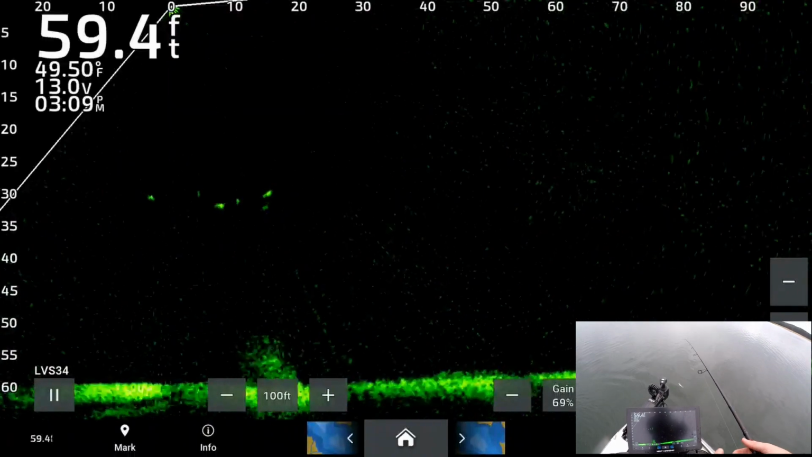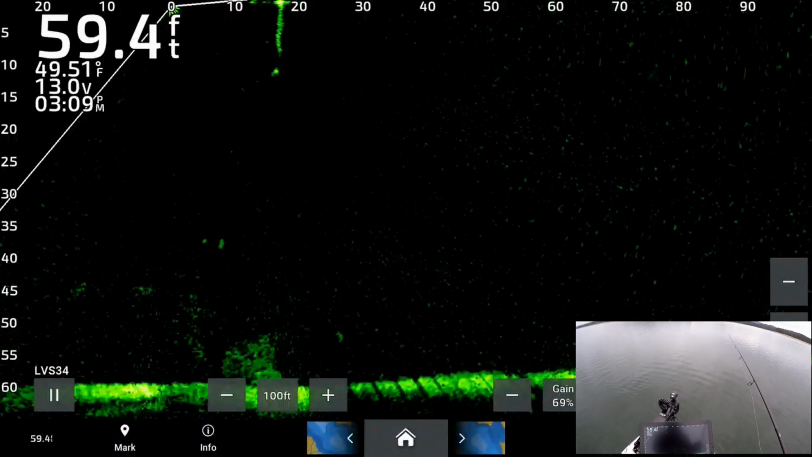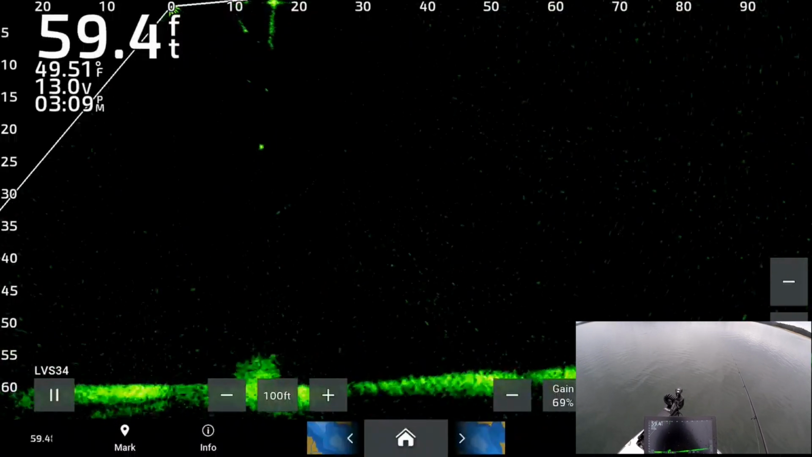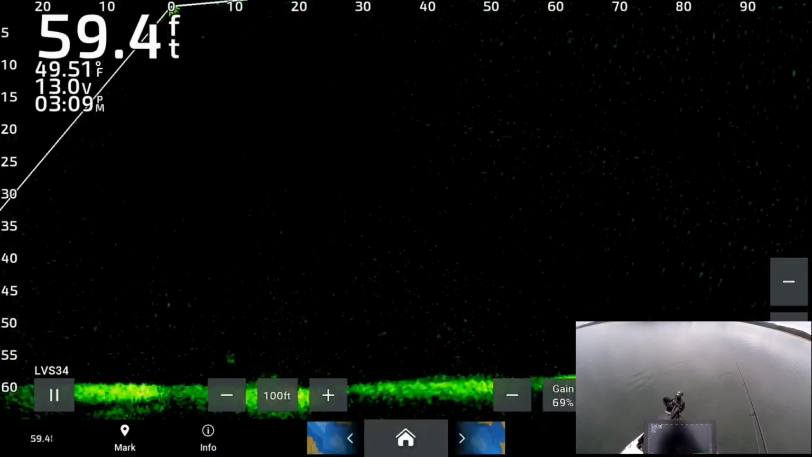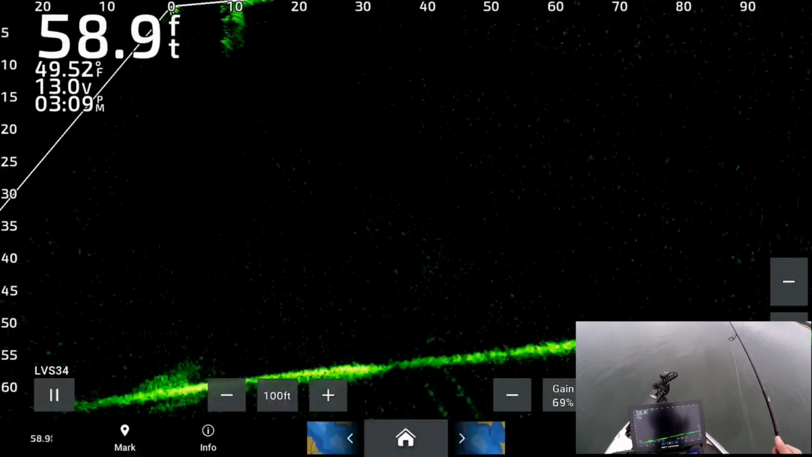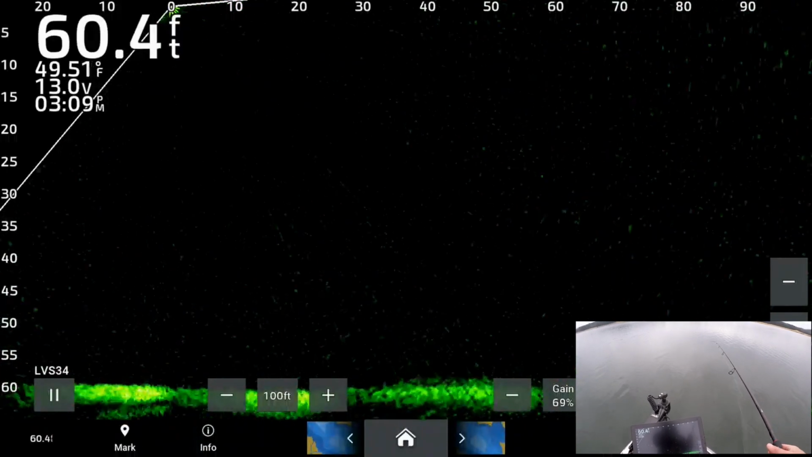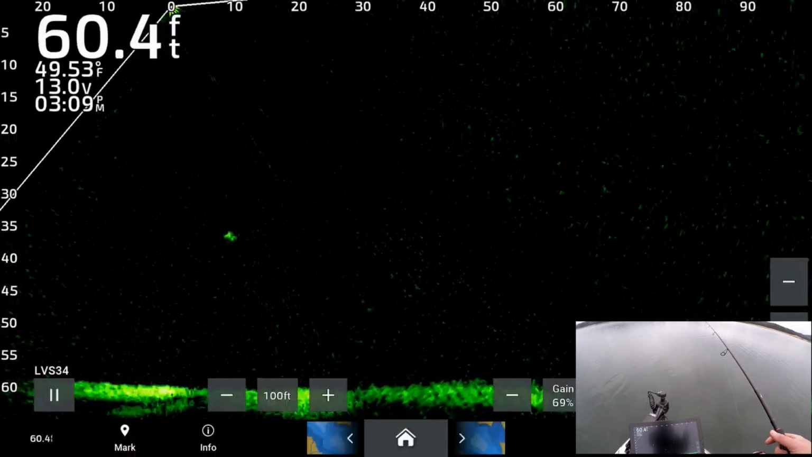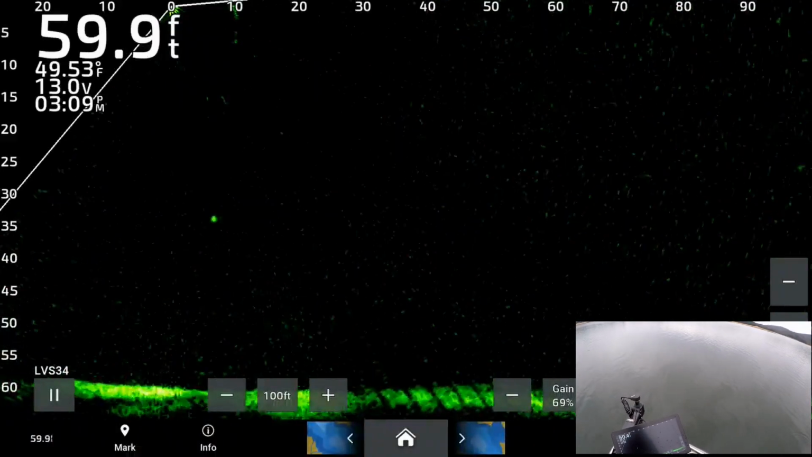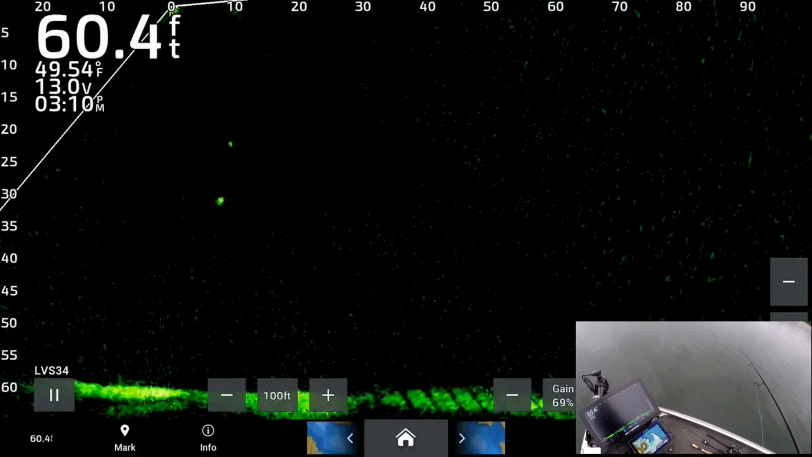Wonder if they'll bite again. Look at all of them. Now they're going to chase that one to the bottom. This one's good.